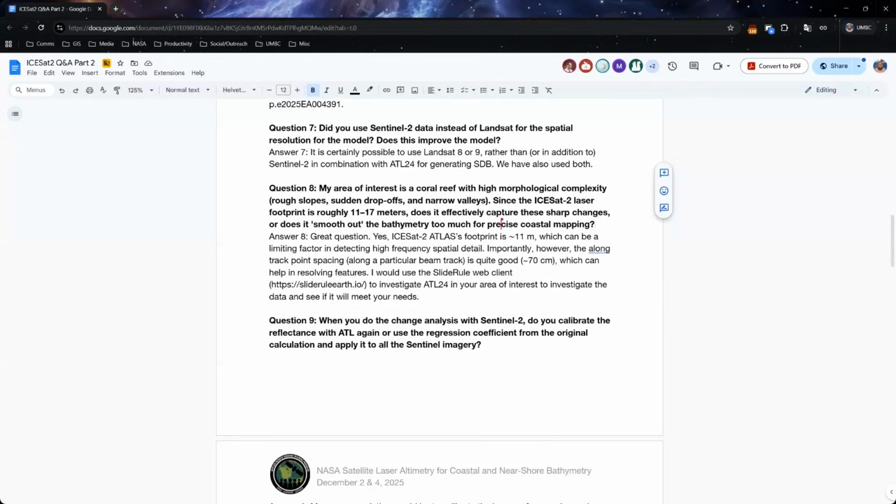That one again was a great question. And that's correct. The ICESat-2 footprint is around 11 meters, and that can be a limiting factor in extracting really high frequency spatial detail. Something that's important is that the along track spatial resolution of ICESat-2 is quite good. The nominal point spacing in the along track direction is about 70 centimeters, so that can help in resolving features. But really, my main suggestion here is just to investigate it.